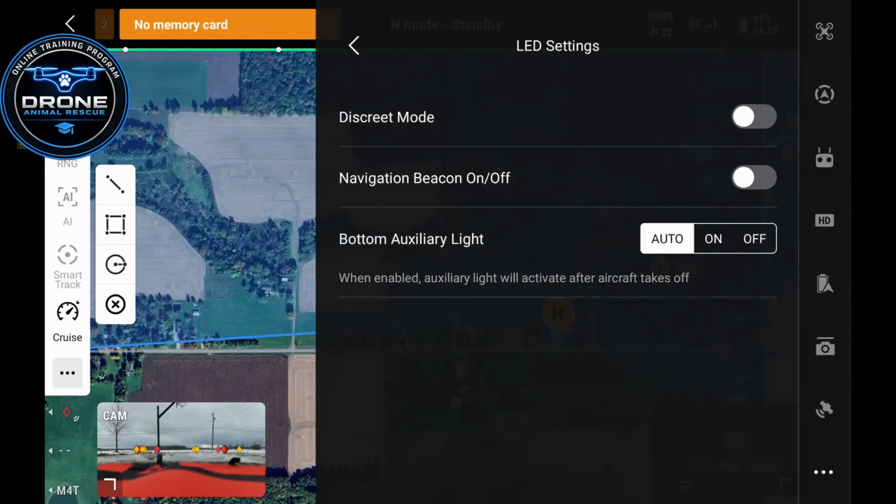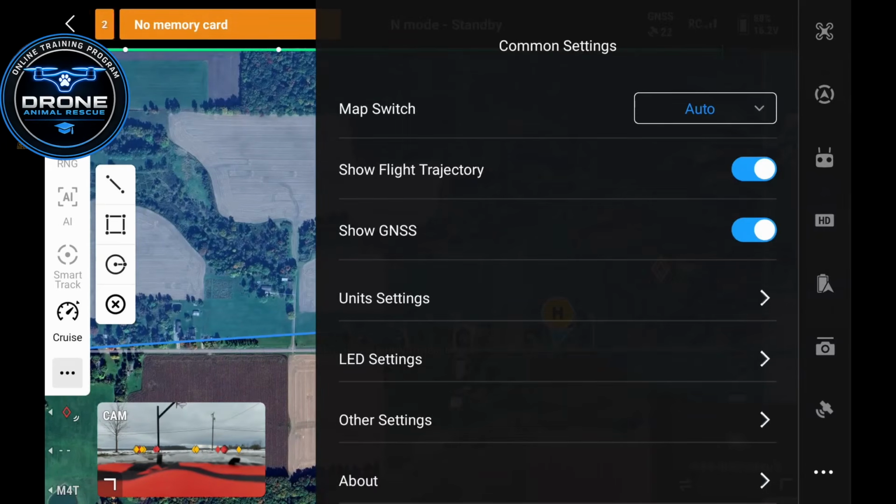The 4T has a navigation beacon at the top back portion of the drone. Anytime I fly at night, I have this beacon turned on. But like I said, there's a quick tab where you can access these light settings here that I'll show you later. The bottom auxiliary light, I leave that on auto. That's the light that turns on when your drone takes off and it's at a lower altitude. We're not going to go into other settings.